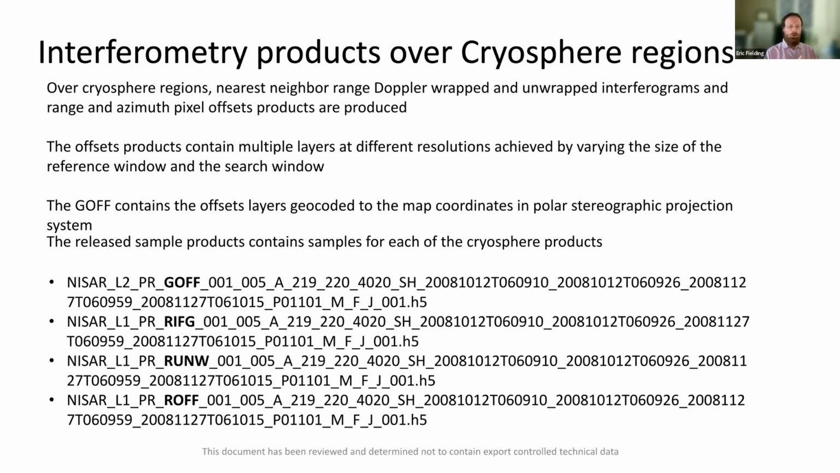Those will include the pixel offset tracking products, both in radar coordinates, ROFF, and geocoded versions, GOFF, because a lot of that cryosphere data is going to be acquired with the 80 megahertz mode that enhances the estimation of the offsets.